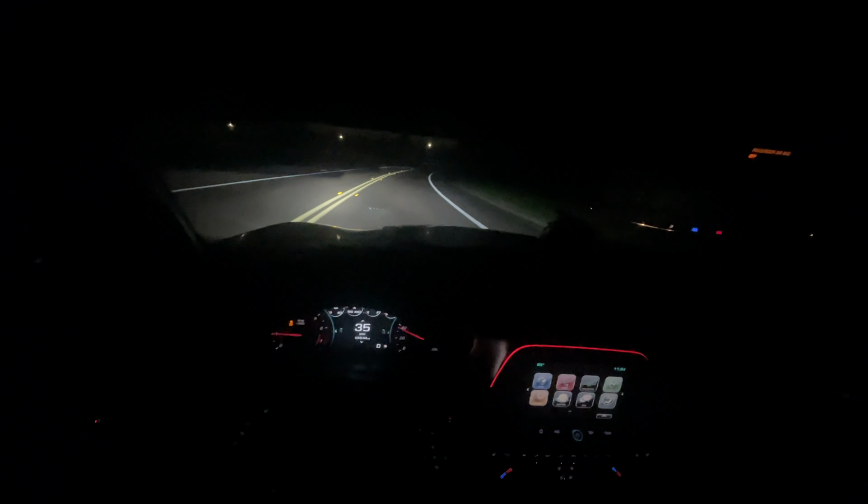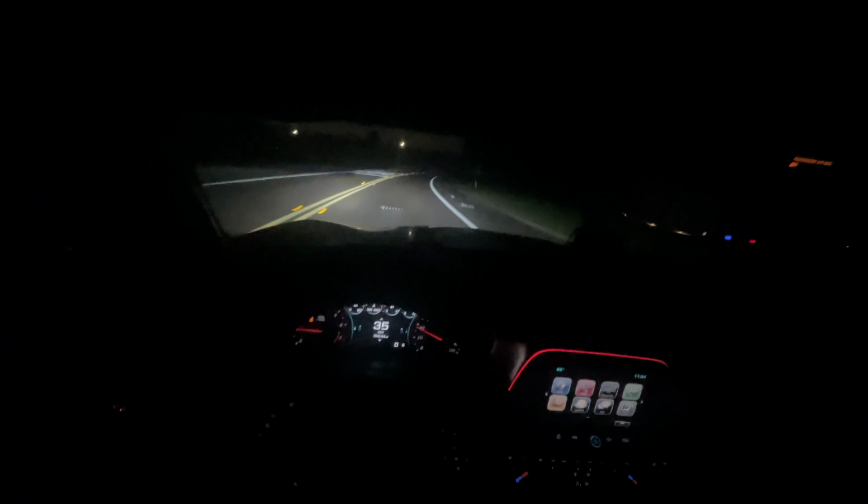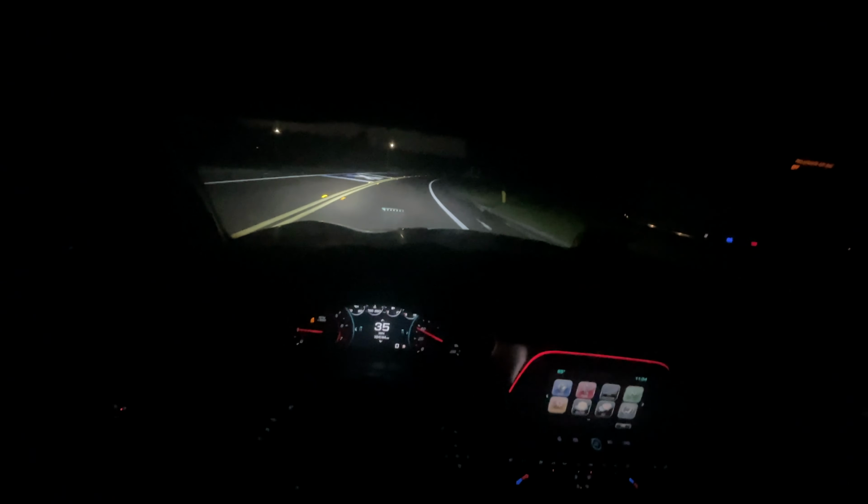This car behind me, fucking up the rotation. I want to hit that corner slide right here.